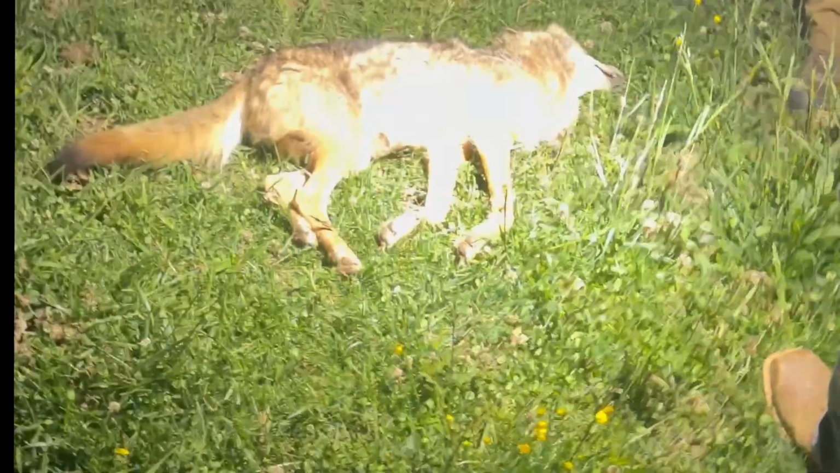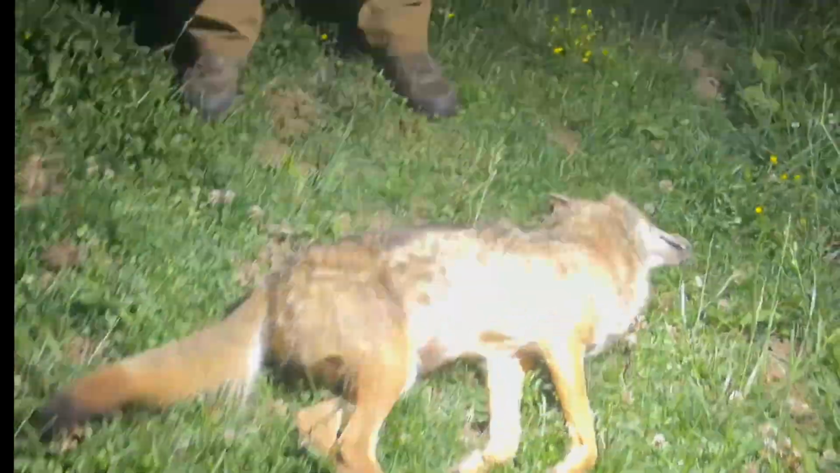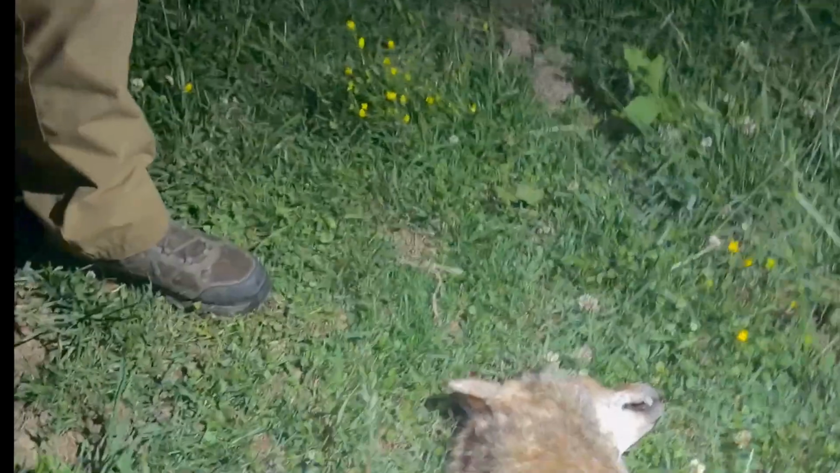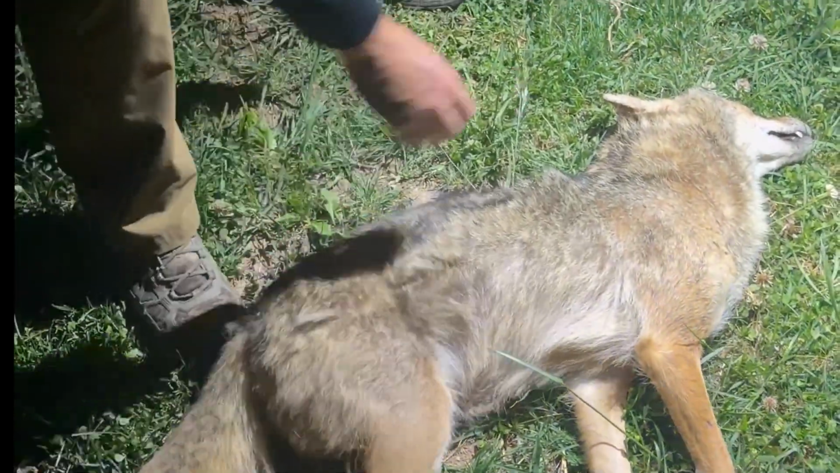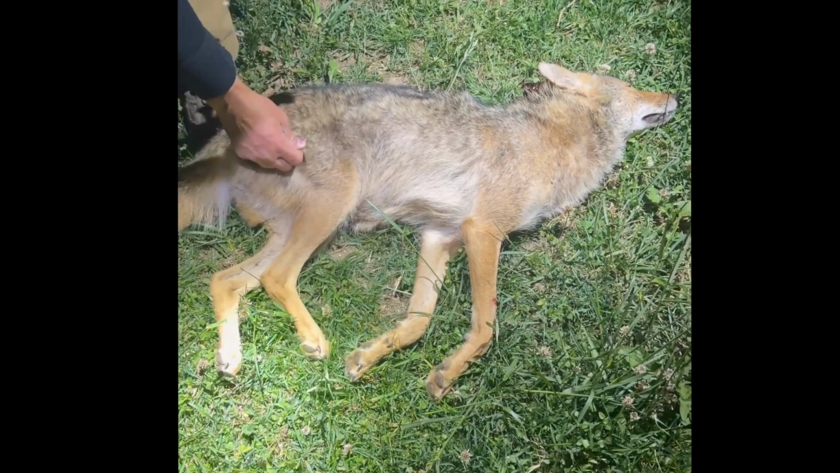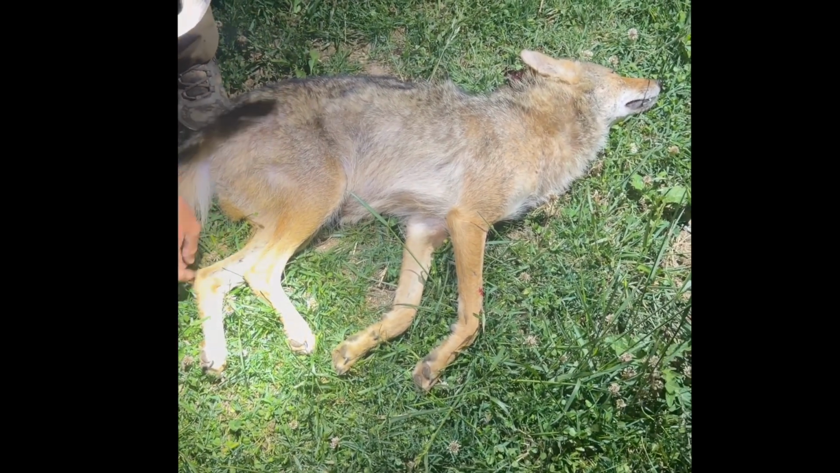There he is. You're gonna have to keep your headlamp on it for me to be able to see. Are you filming it? Oh, I've been filming. Somebody's got it in the head. Male. Male. It looked like all three of us hit it. Got a good tick on him.